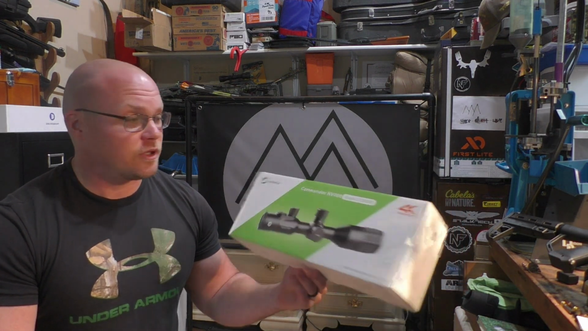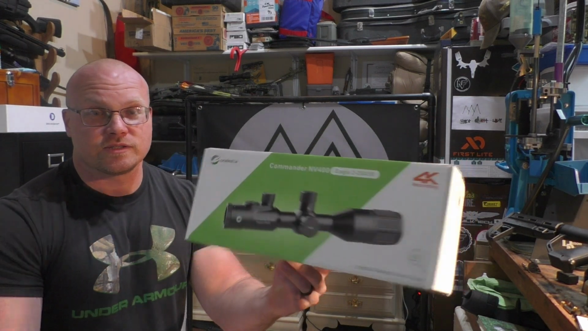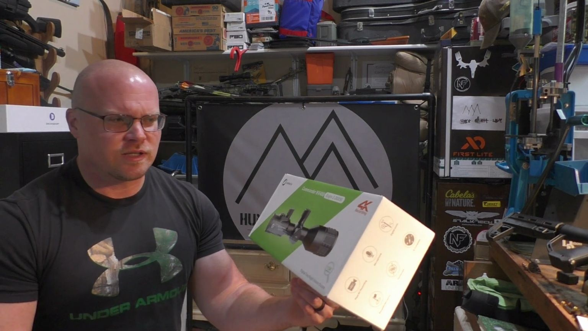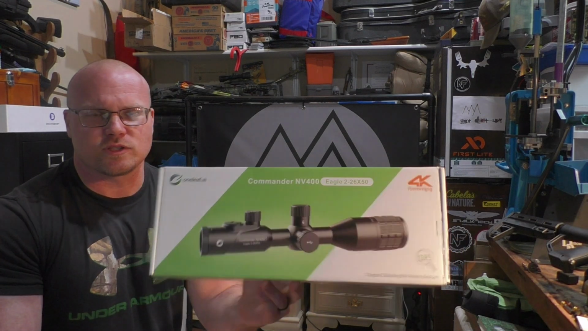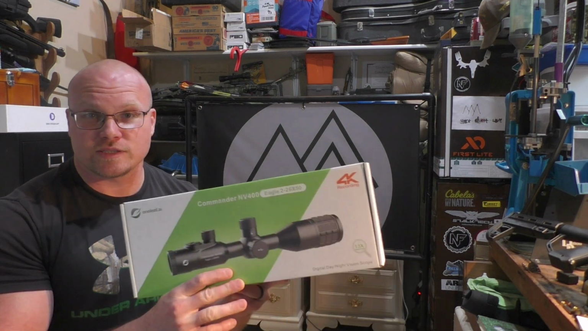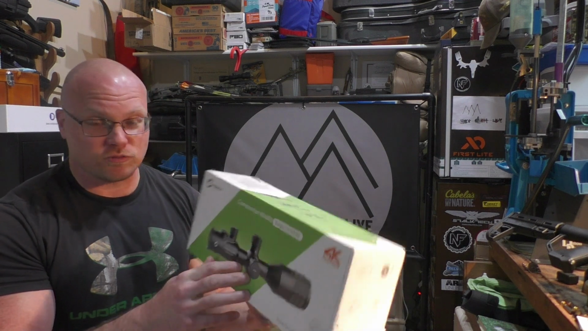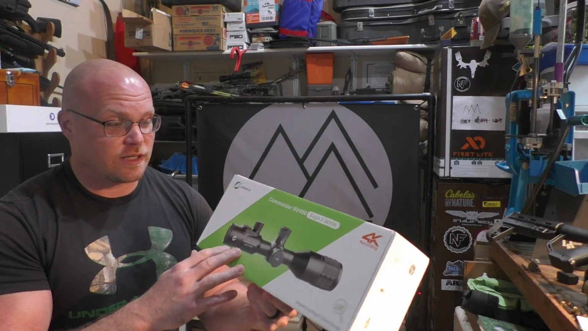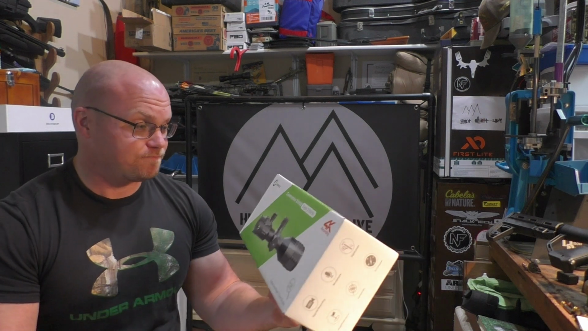Now, this particular one is the 2-26 by 50. They have another one that has a little bit more magnification. I want to say a 4-50 by 50, or something like that. I'm not sure, but it's more than this one. I can say this one is plenty for sure. That 26 power zoom is very handy, and it's really intuitive to use. You press the button on the side to turn it on, and you turn this lever right here to zoom in or zoom out.